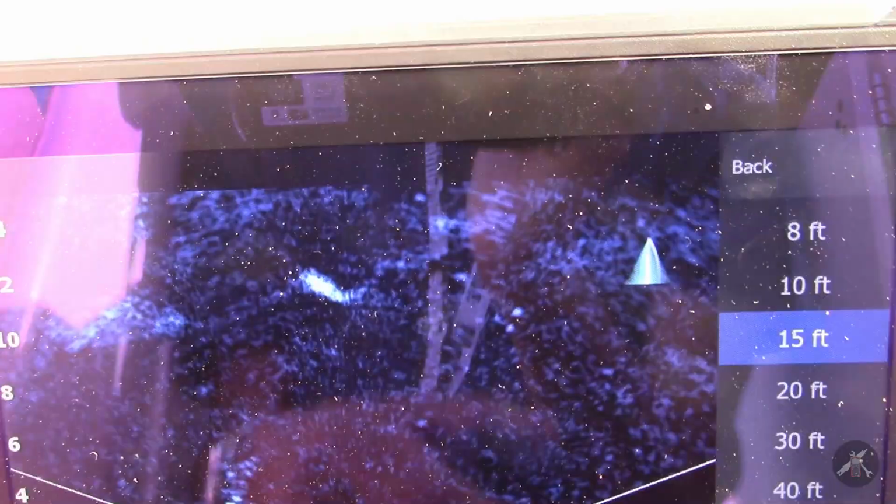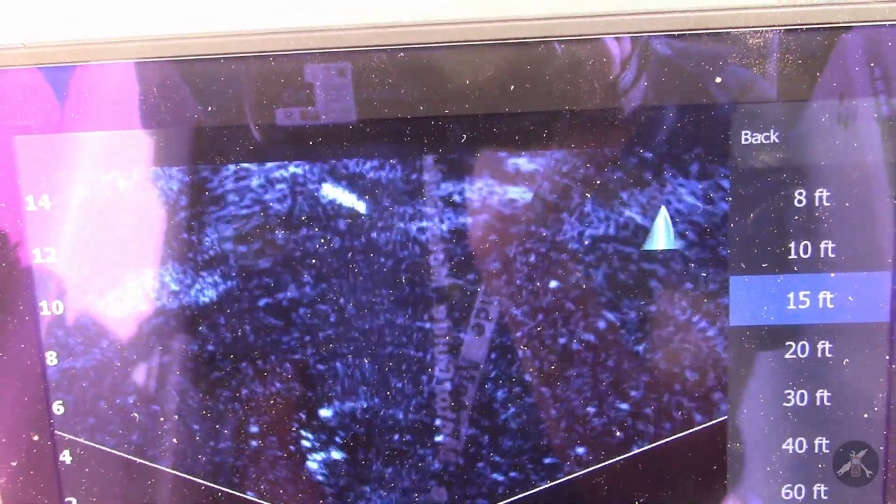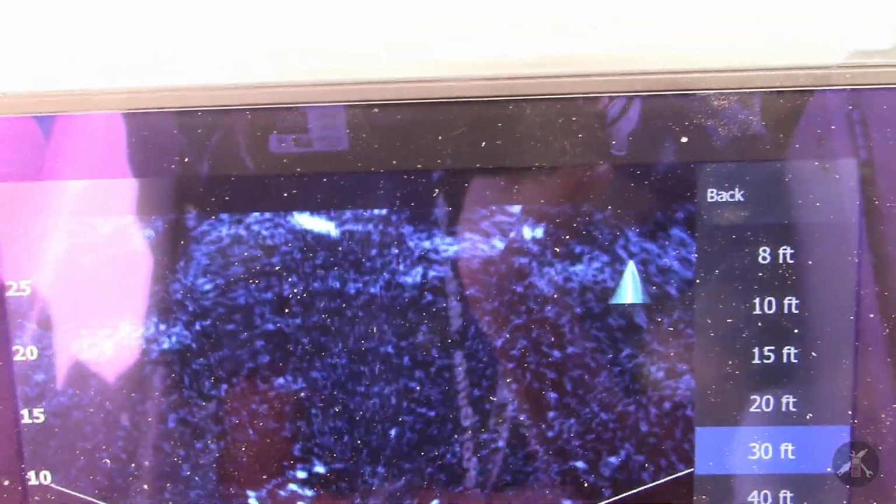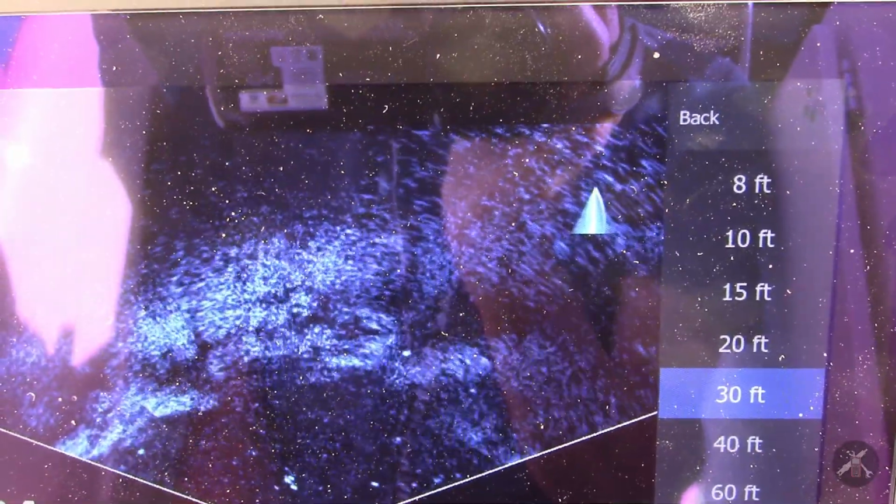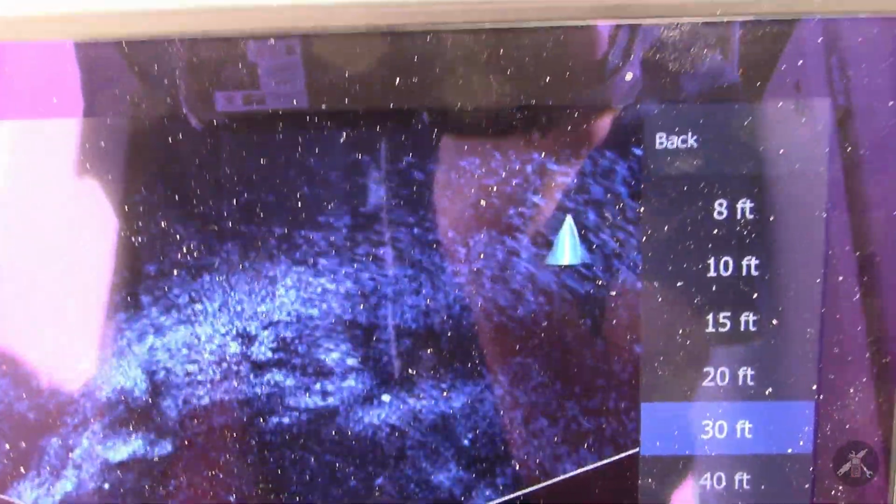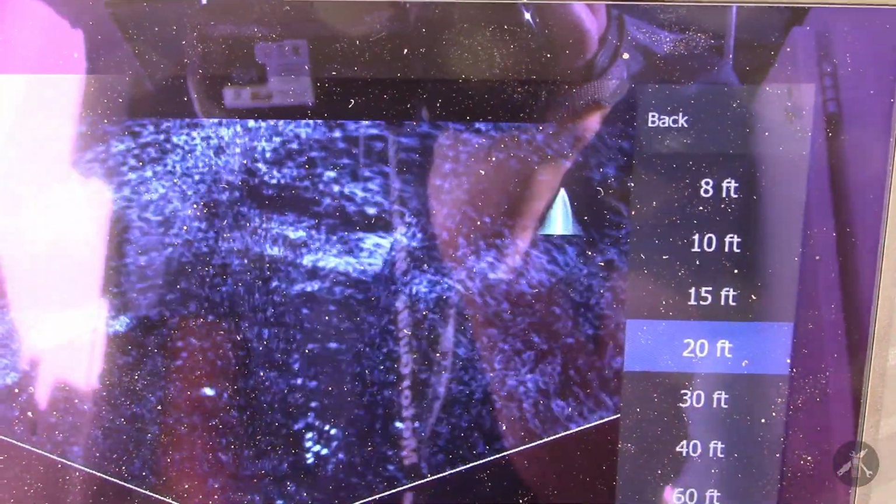Well, there's a larger fish going through, I would say. Let's make that 30 feet. And it kind of disappears off into the distance. Alright. Well, I've been tinkering around with this. It's an interesting view.